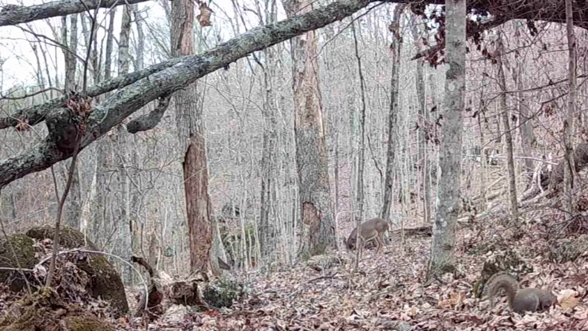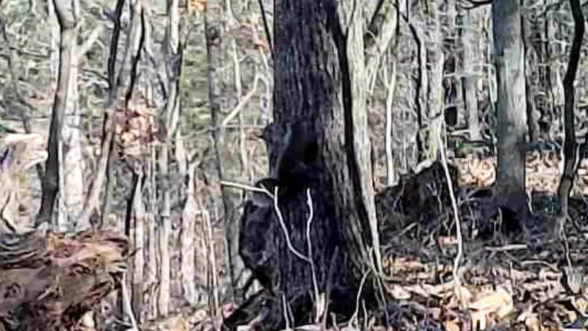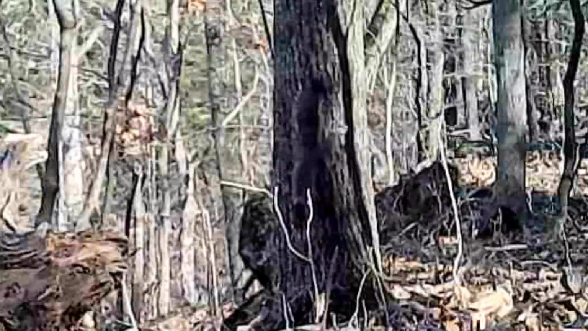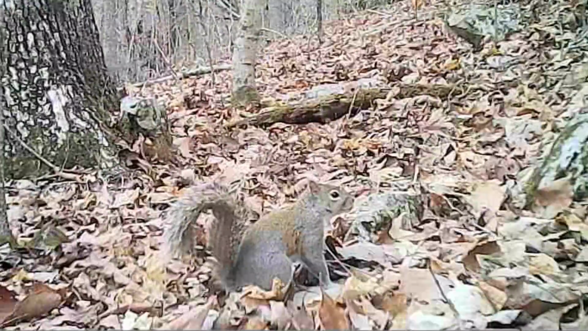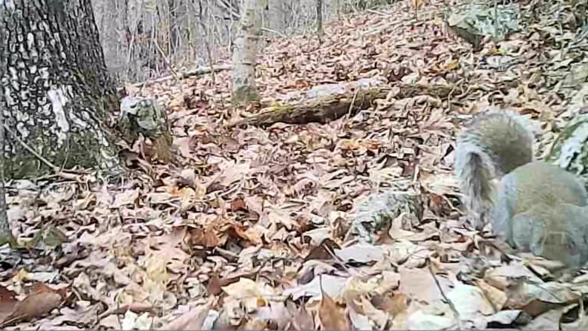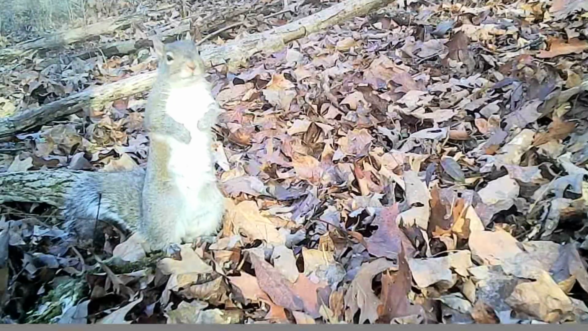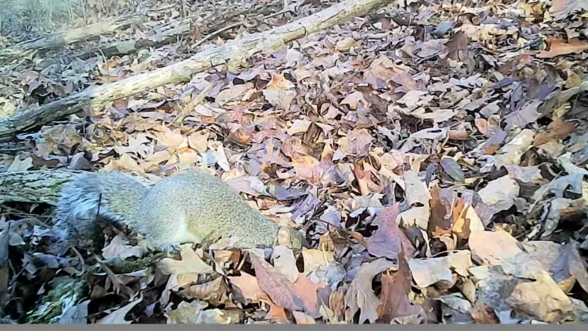But it's time for the precious little squirrels. They have their time. I've got so many pictures of these squirrels. I just pick out a few that looks the best. Ain't they precious? Always foraging. Of course, they're cutting the buds in the trees now. Pretty squirrels, ain't they?